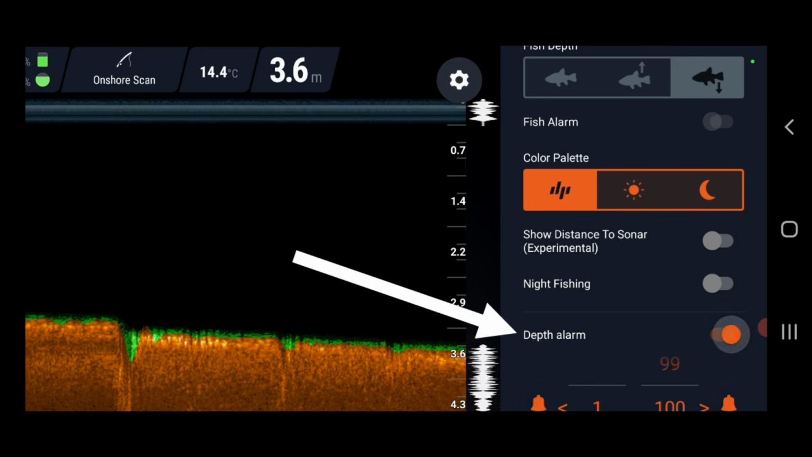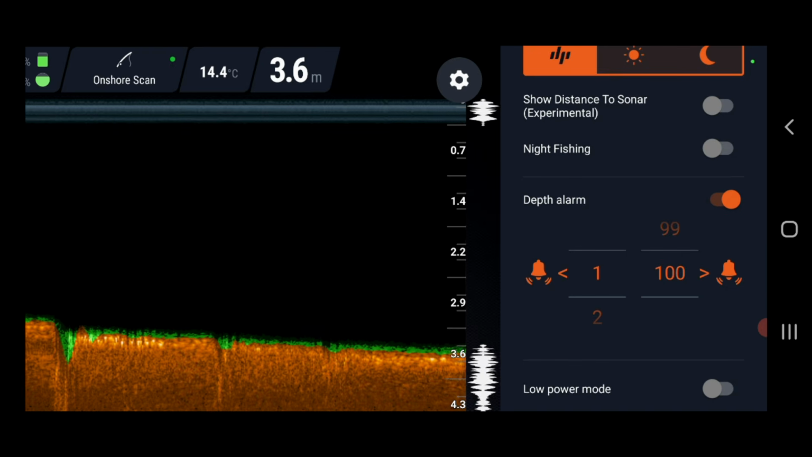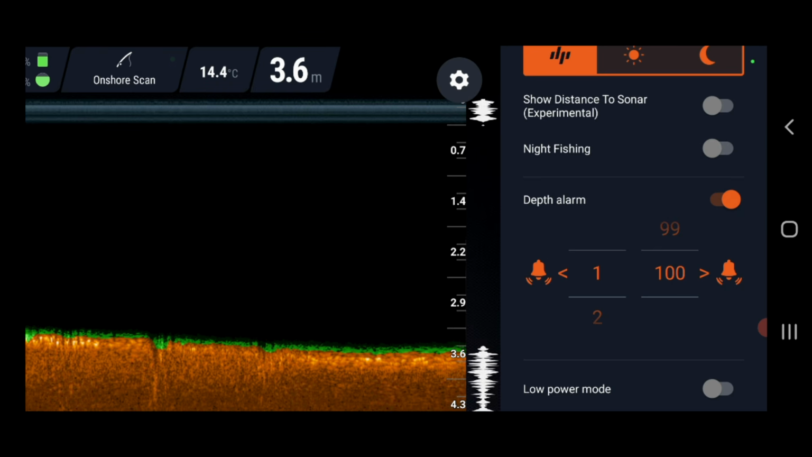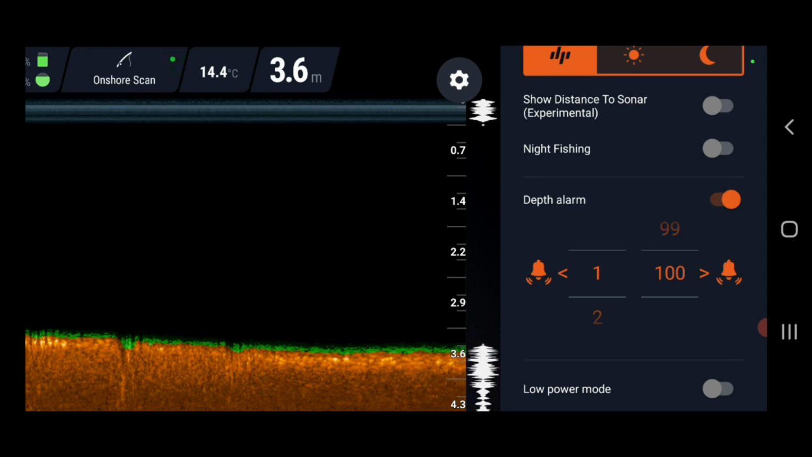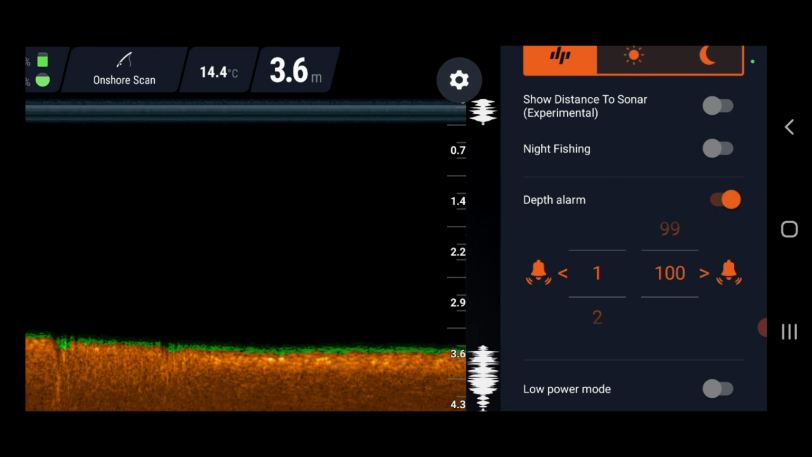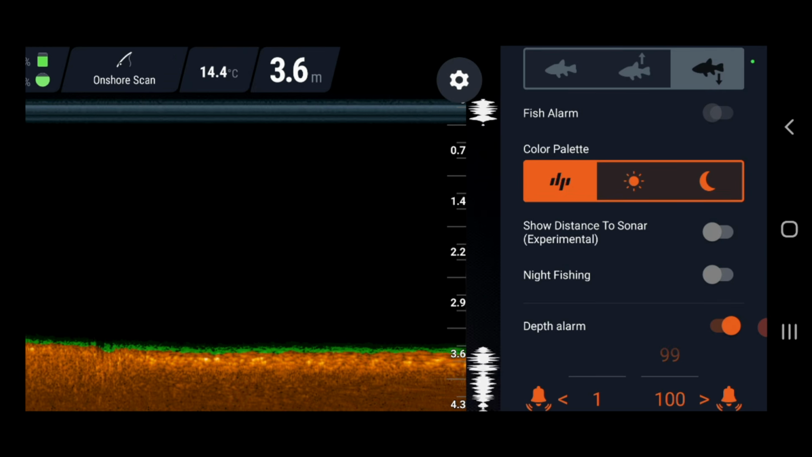You could probably set that, I suppose, if you want to. Underneath here, you can set how you want it. I guess that's if you're, say, drifting in a lake chasing redfin and the fish are at 8 feet. Well, you might set your depth alarm for 5 or 6 feet, so that if you start drifting into shallow water, you get a notification. That'd be more used if you're boat fishing, I would imagine.